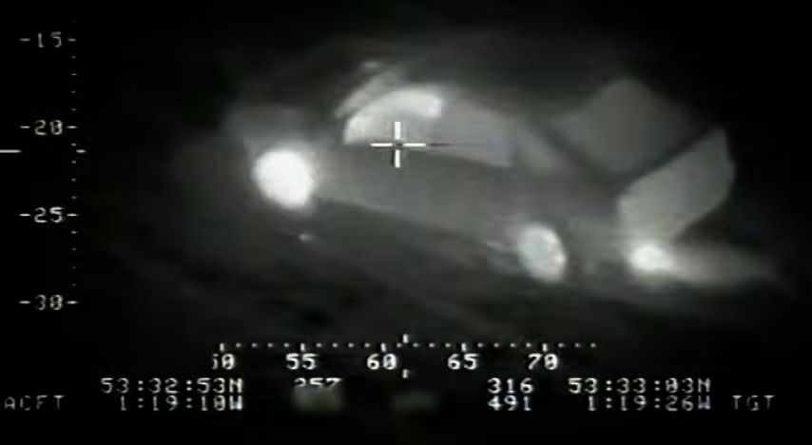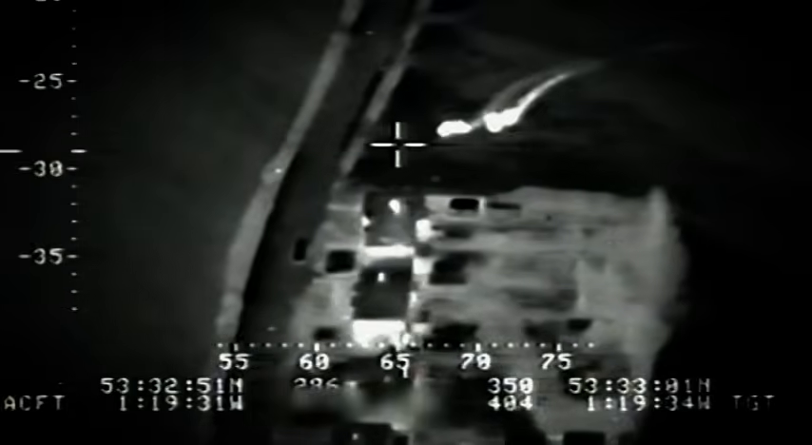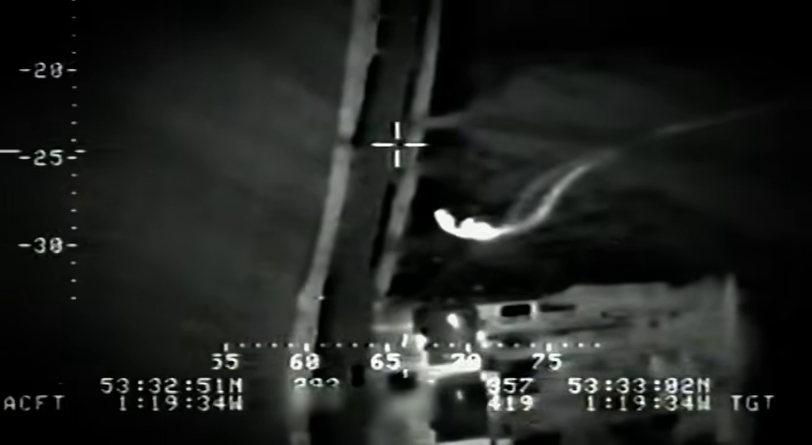We tend to use it to assist the people on the ground, either illuminating large areas of land or bringing it down to a narrow beam and using it as a pointer. So it's a piece of role equipment that we use with a little bit of thought.